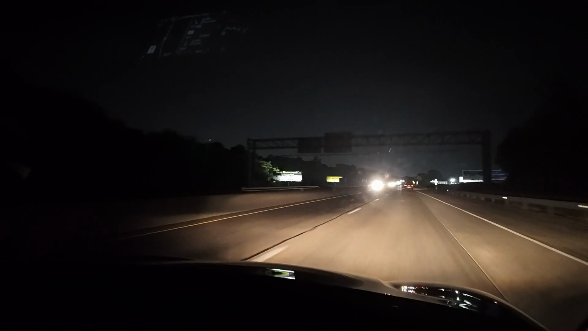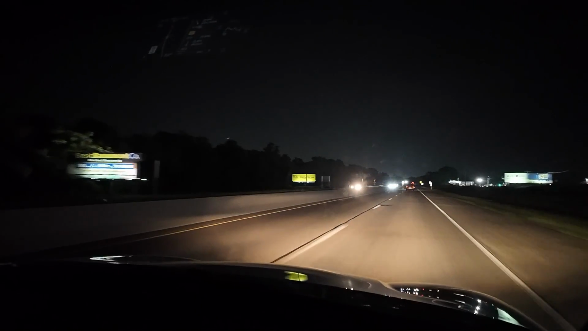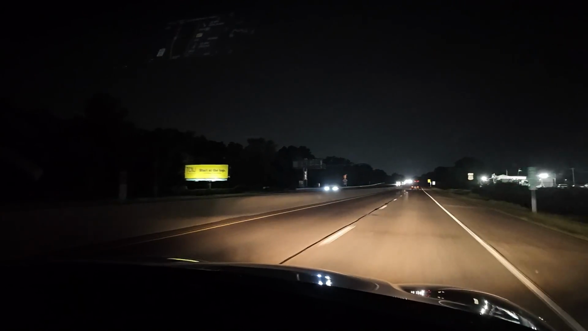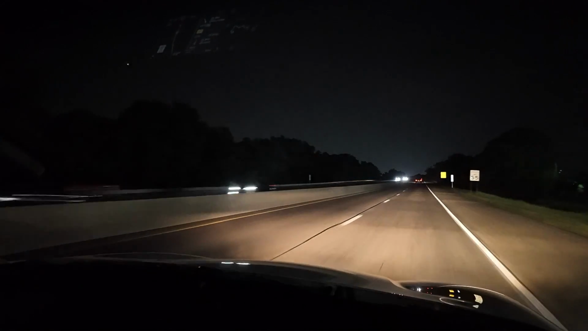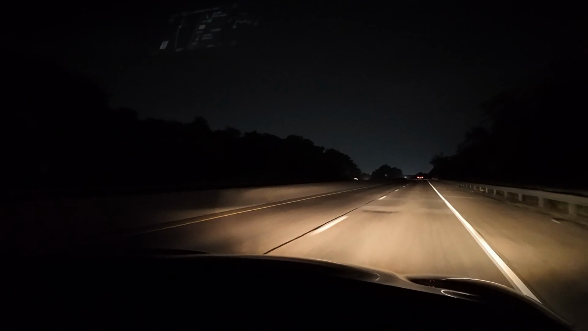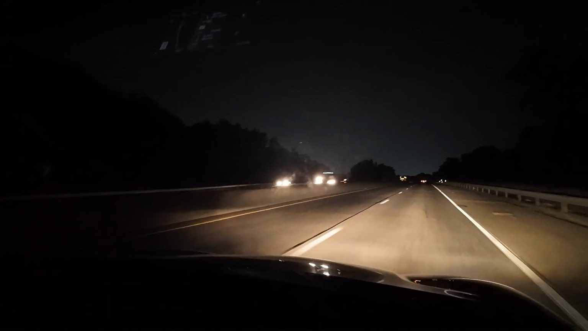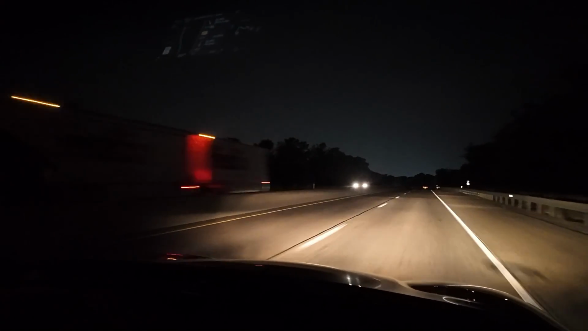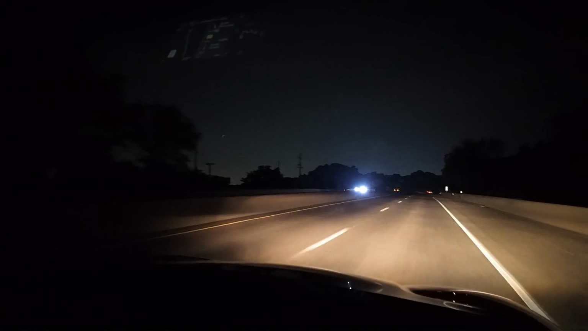Current reading, 190 miles of range, and our destination is, let me pull it up on our nav here. Our destination is 40 miles away. So we could crank the AC if we wanted to. But you know what? I think I'm going to turn the blower down to the first setting. Should be enough. And that gives us 196 miles of range.